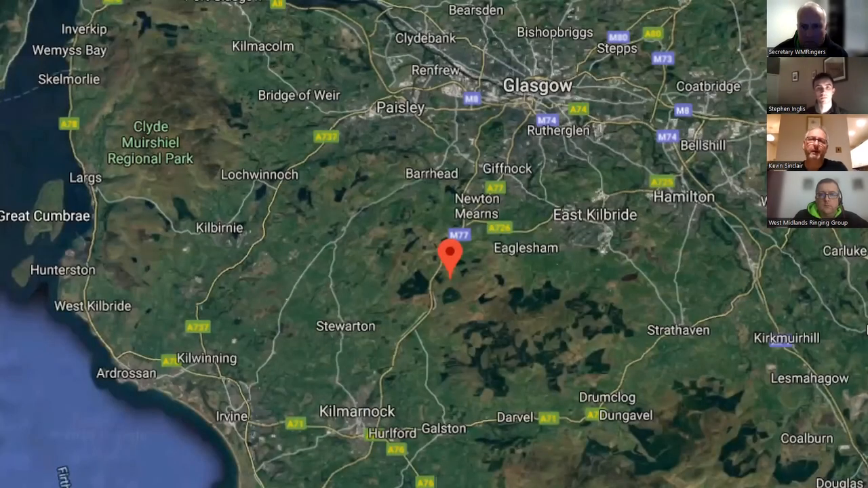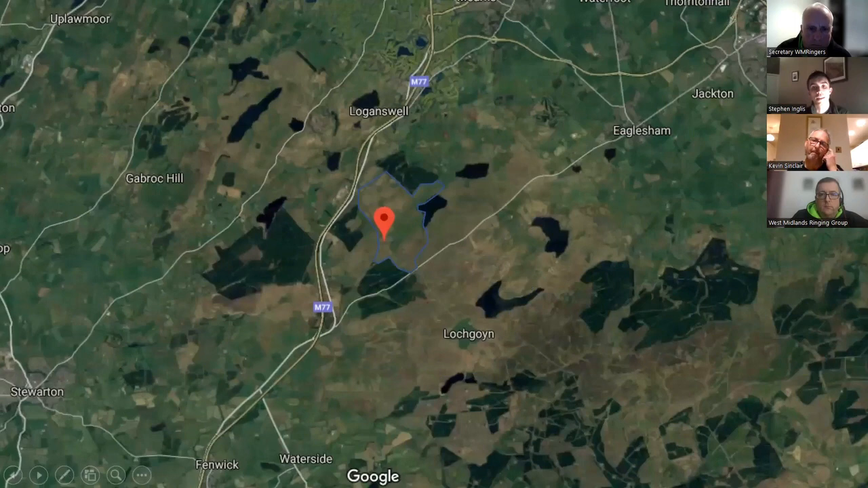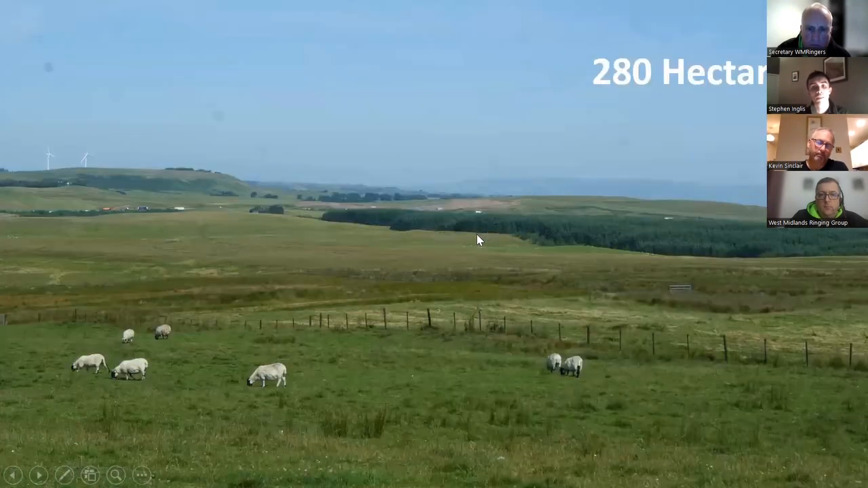He's going to chat you through a wee bit of background about the site. Thanks, Kevin. So our little site is covered by the Clyde Ringing Group catchment area, just about 12 miles southwest of Glasgow. If you go to the next slide, please, Kevin. This just gives you an idea of where we are. So it's the blue polygon there. So we have an upland habitat. It's a farm essentially, with a mixture of pasture, bog, and then surrounding plantations, so a bit of a mix of habitats.